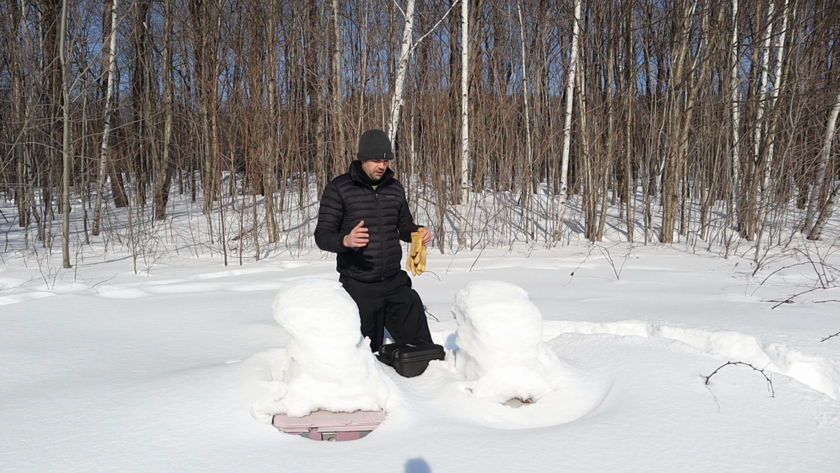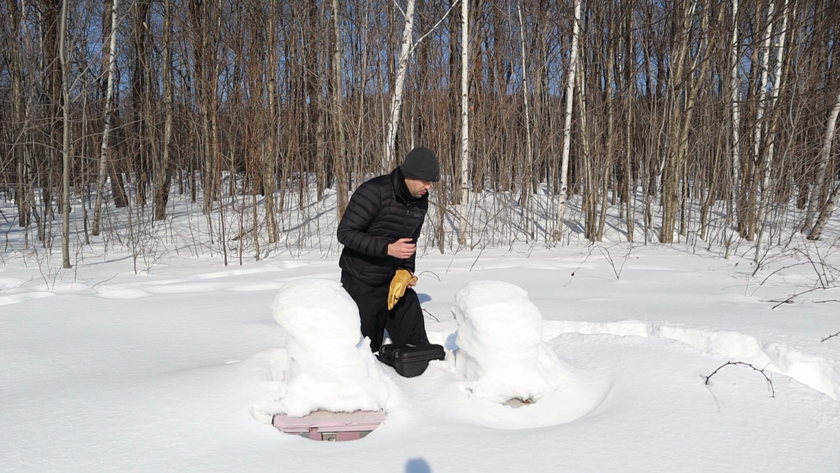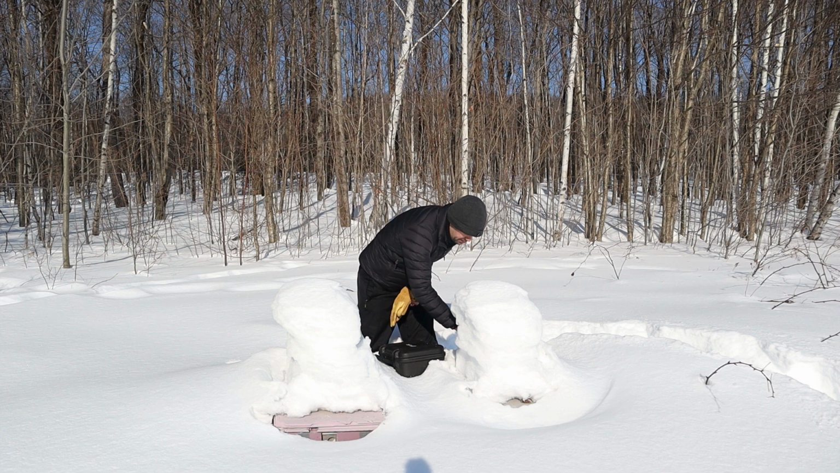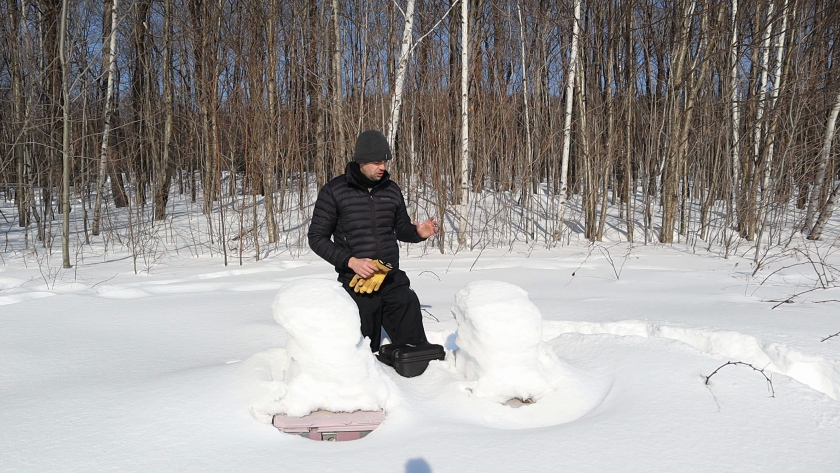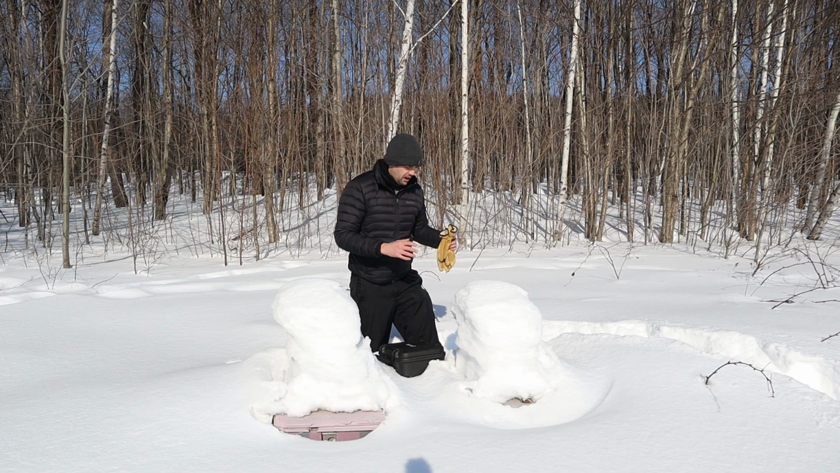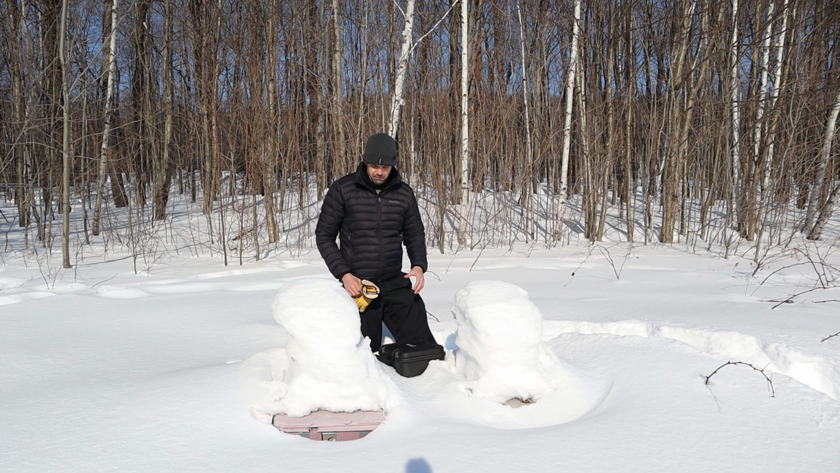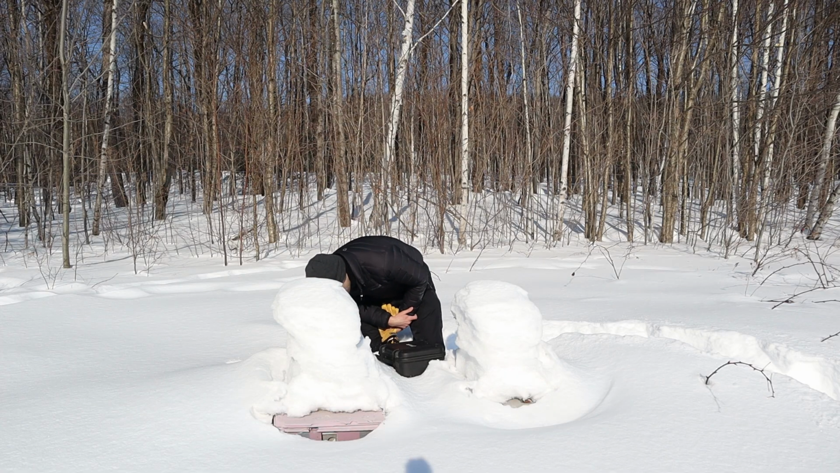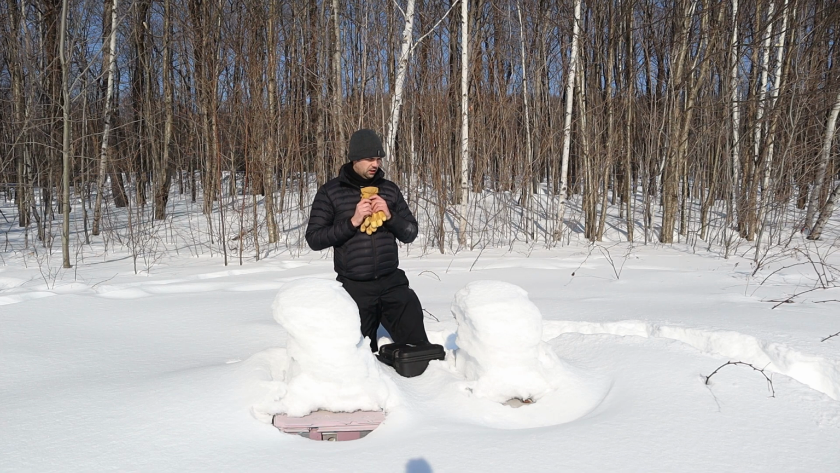As you can see, currently there is a lot of snow that is insulating the hives. From what I can see, I think this one is still alive because there is some kind of chimney going through the snow, with some frosting around it, so I know that there is some heat being generated by that hive. This one, there might have been some heat being generated until recently. I'm not so sure.